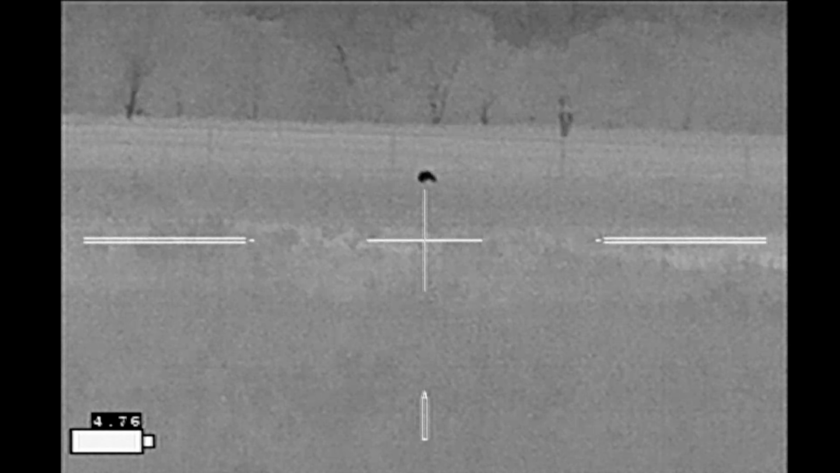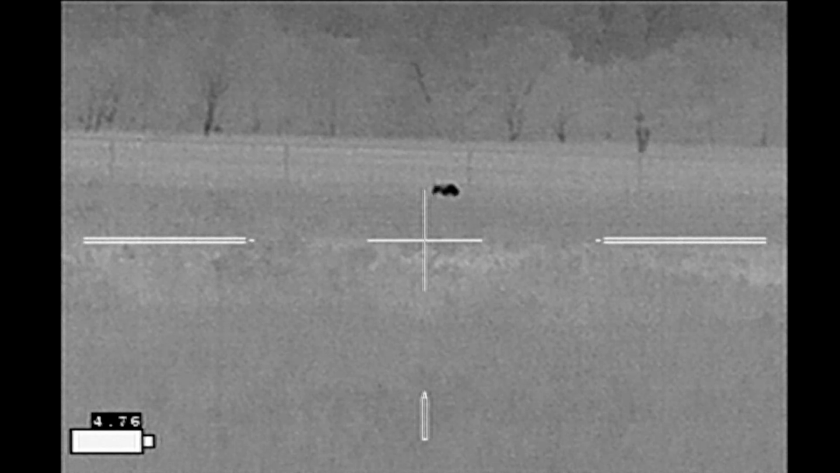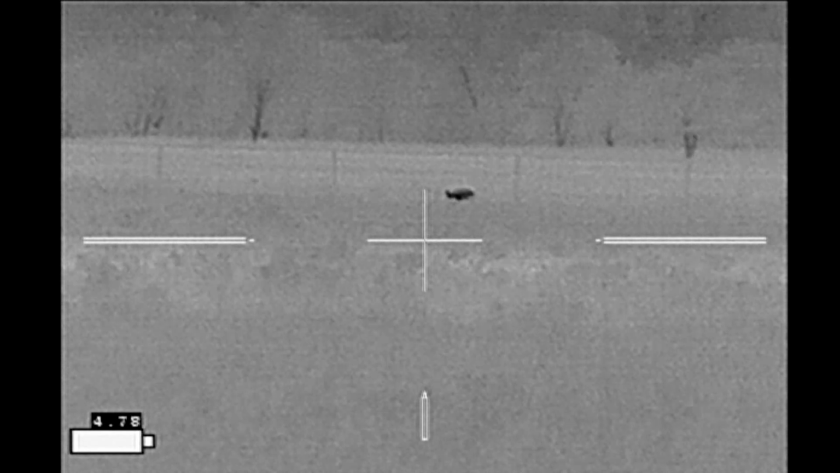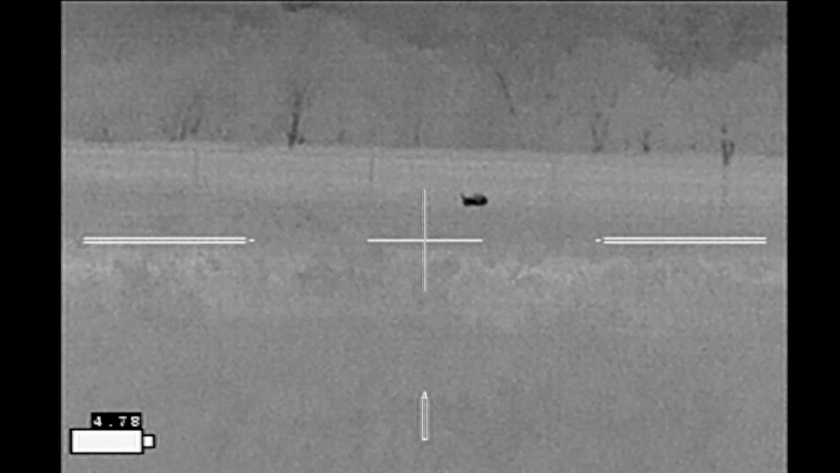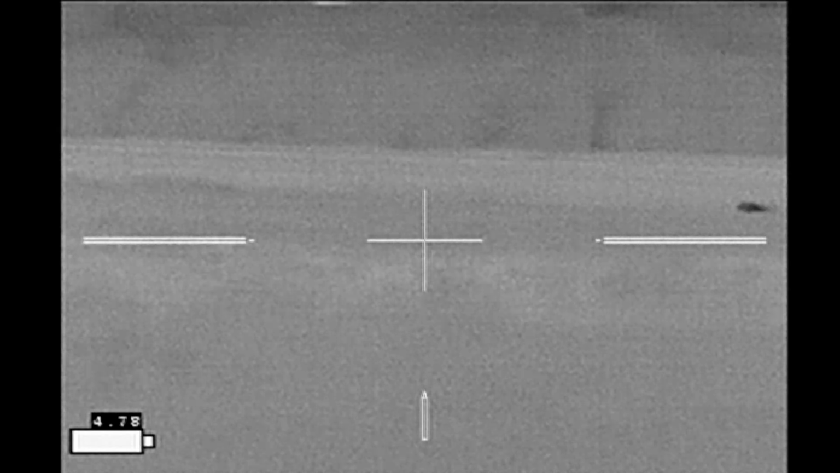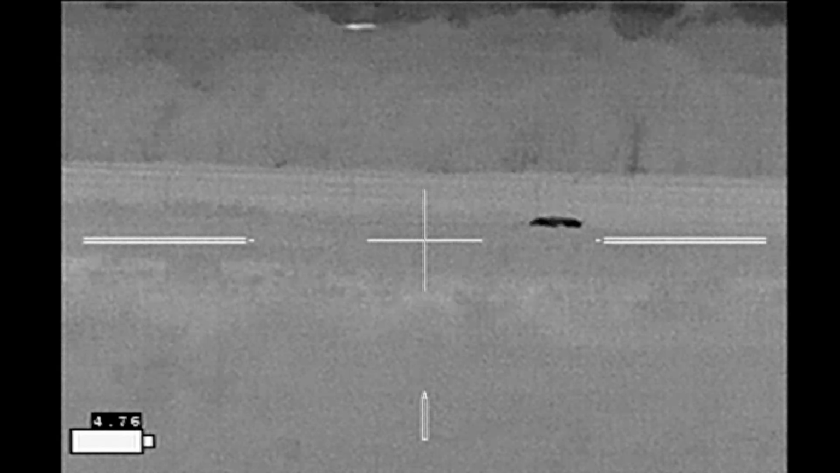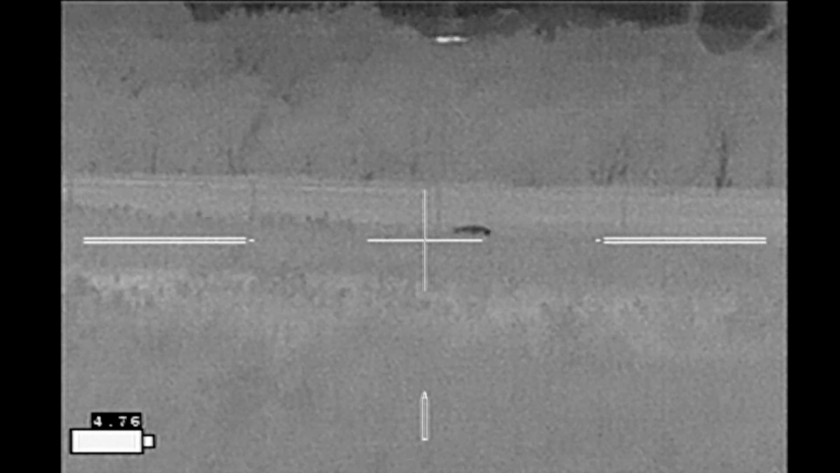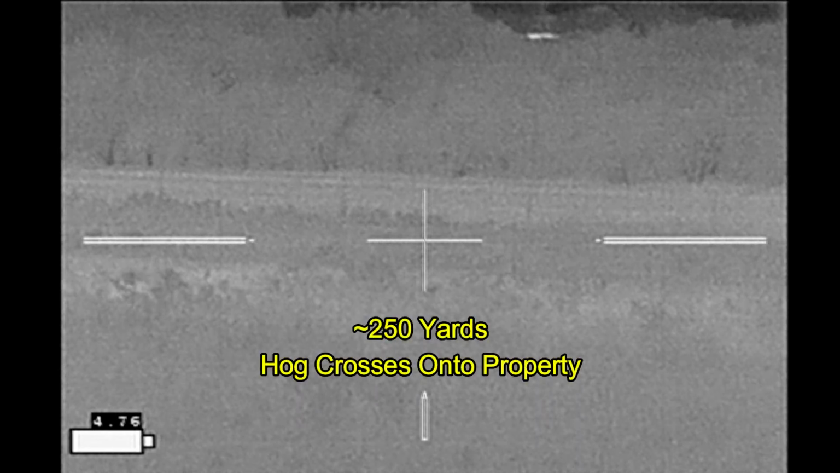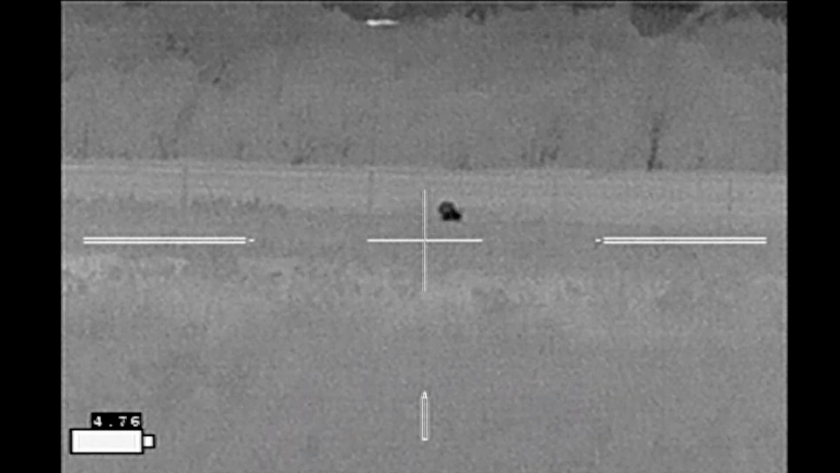However, I've got a hog coming in and I'm just waiting for it to cross the property, which it looks like it wants to do. It is moving back and forth around the fence. It looks like it's looking for a place to cross the fence. I don't know why that would be a problem. But finally it moves down the fence a ways, finds the hole that it's looking for, and crosses onto the property that I am protecting.